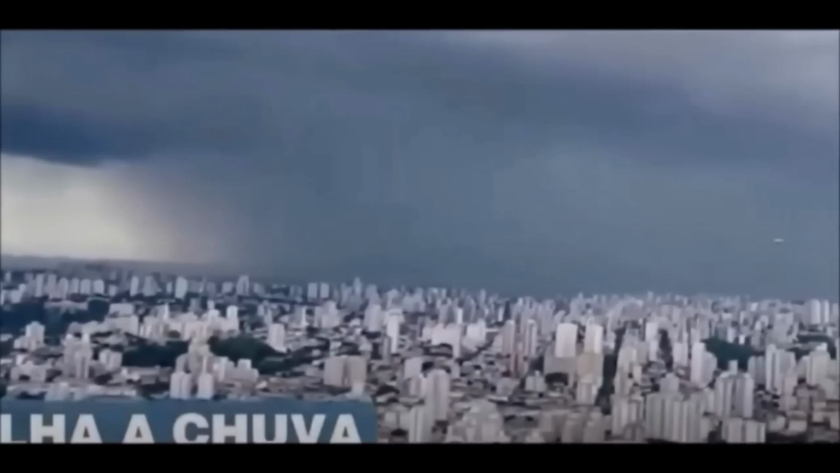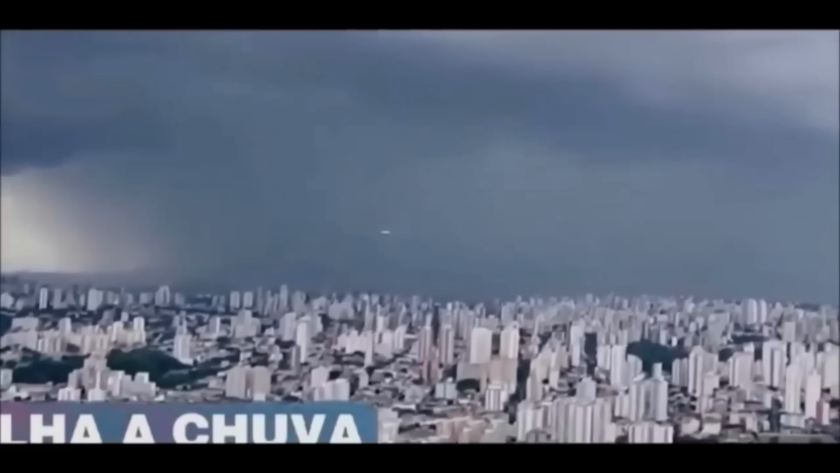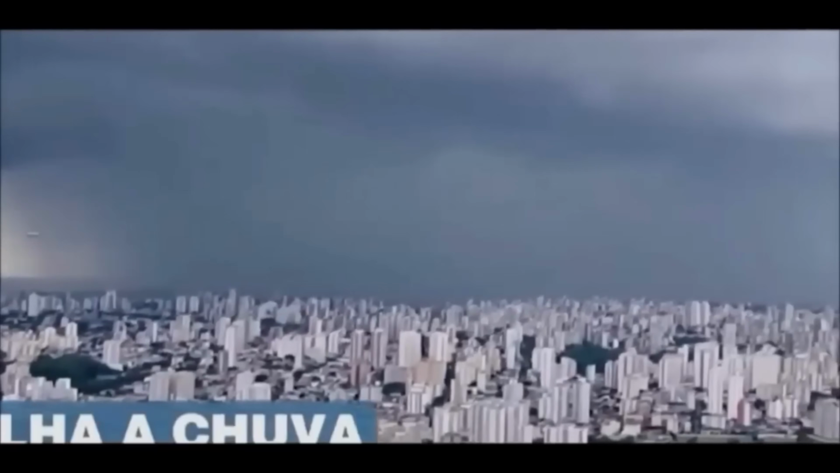Now, this one is on the news. It could be a Tic Tac, simply because, look, when we zoom in here, this is a news camera. If it were a plane, we would normally be able to see wings from this distance. It would also have a flatter underbelly to it, which it didn't. I feel like that was a Tic Tac. The news just happened to catch it.